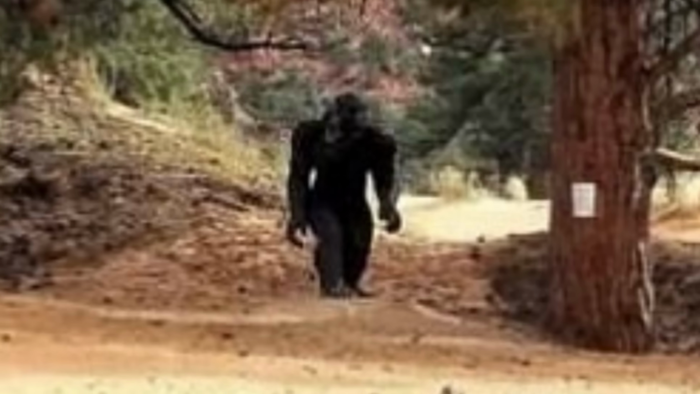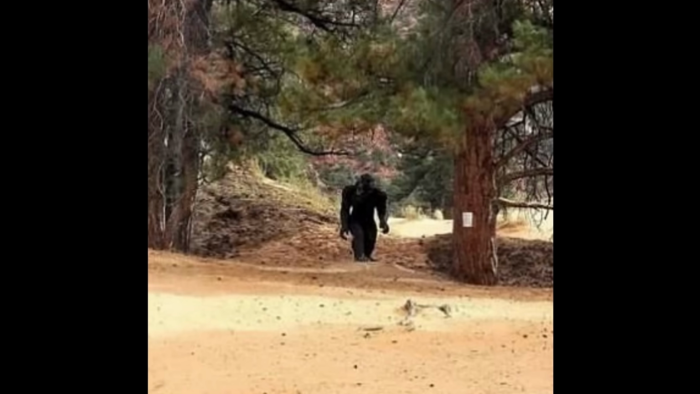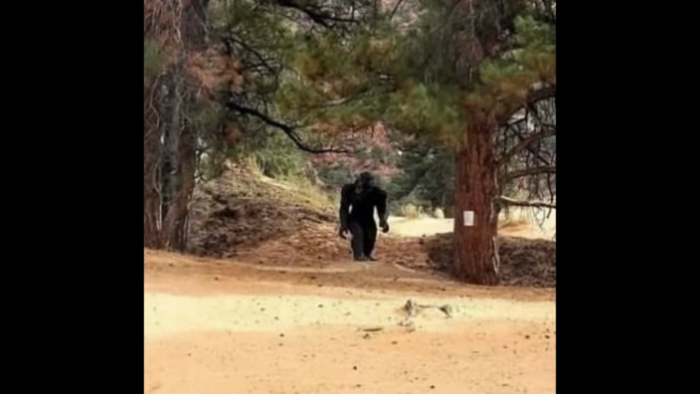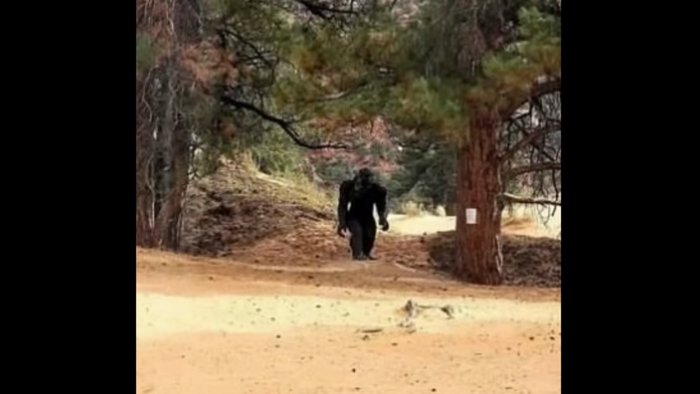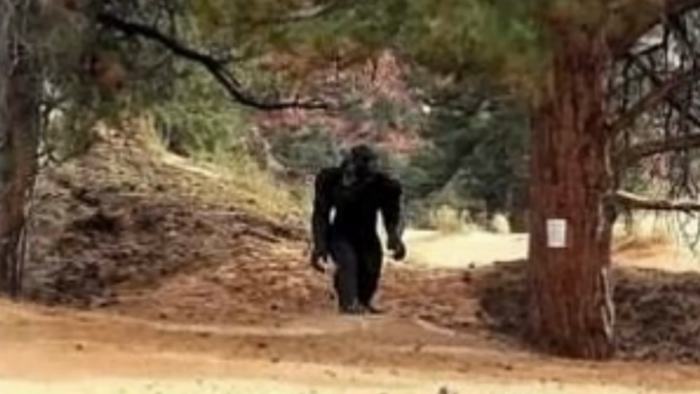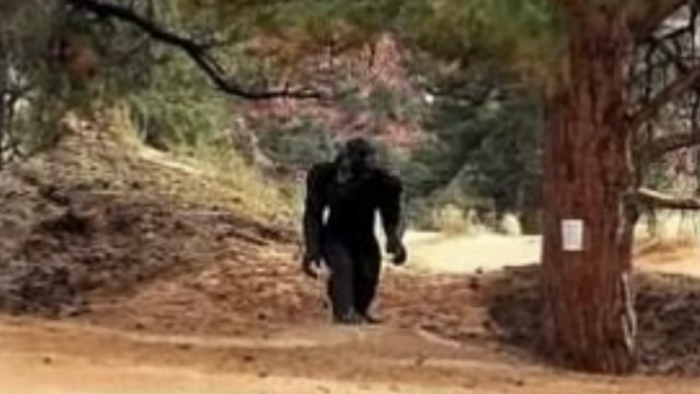Zooming in and trying to look closer at its face though, it seems almost dog-like. That's why some are believing this is a dogman rather than a Sasquatch. It seems to have the snout of a dog and its mouth is open. But because it's just a photo, skeptics voice their doubtful opinions. They think it's just someone in a costume pretending to be a creature to create a hoax and trick the internet.